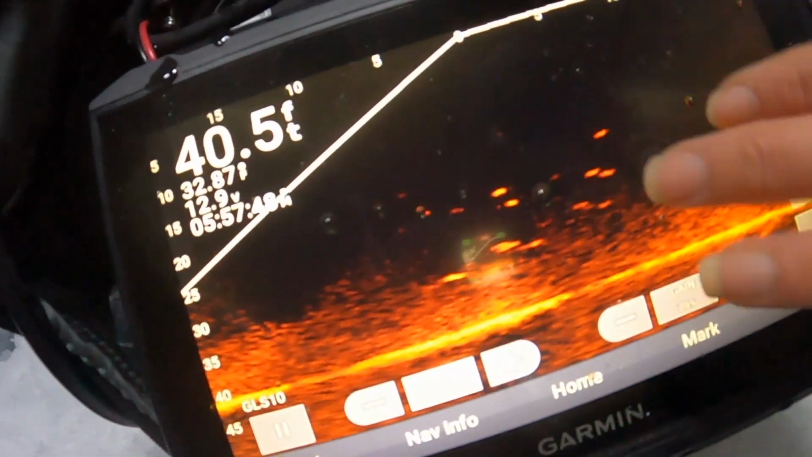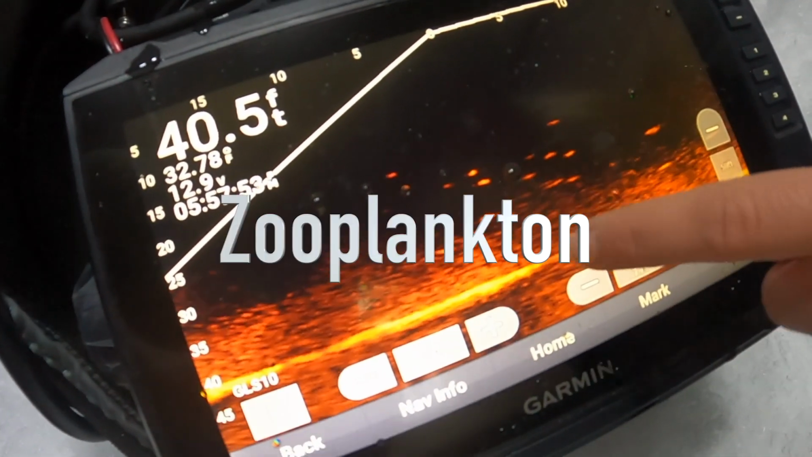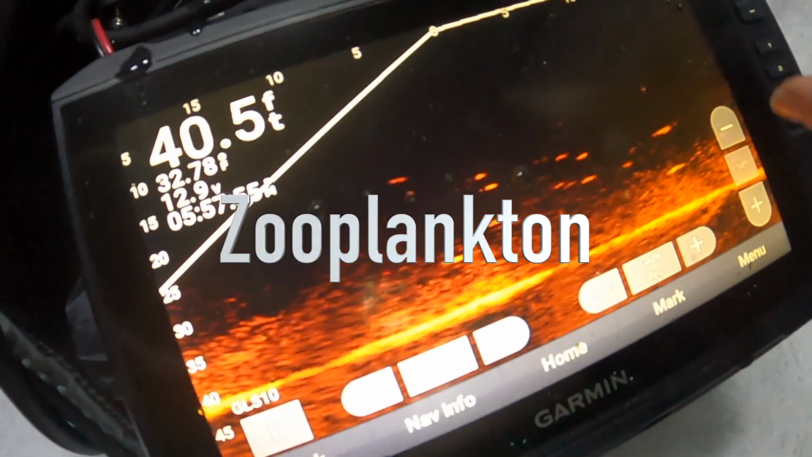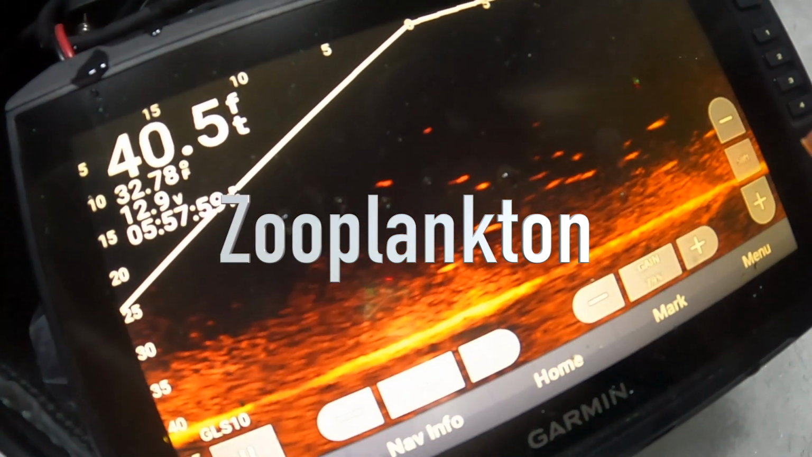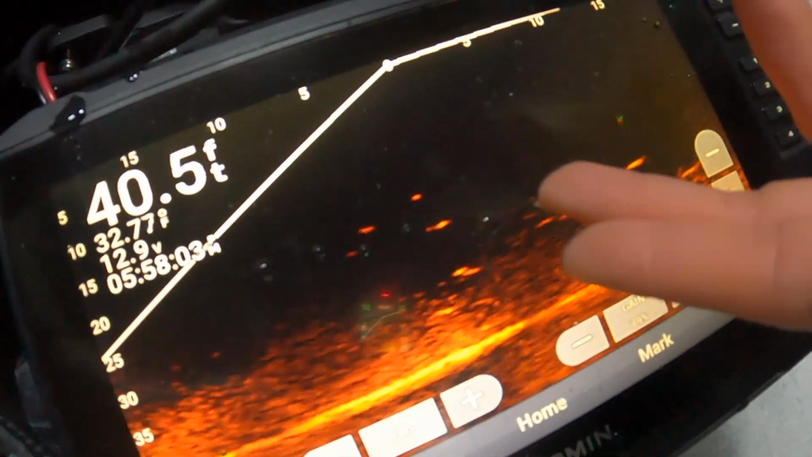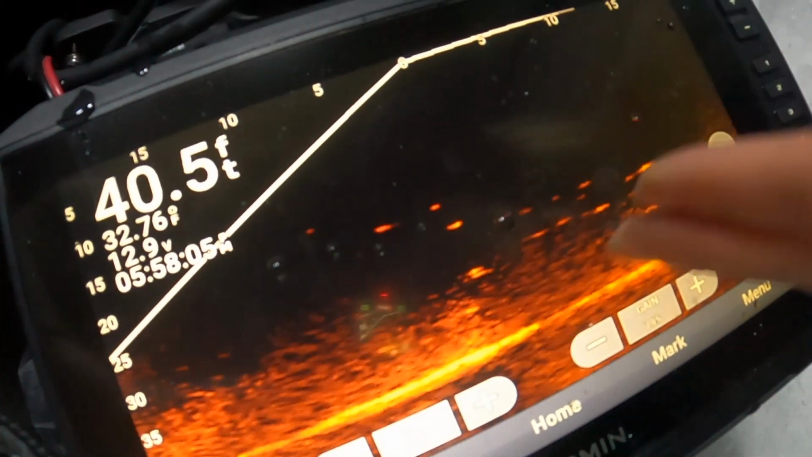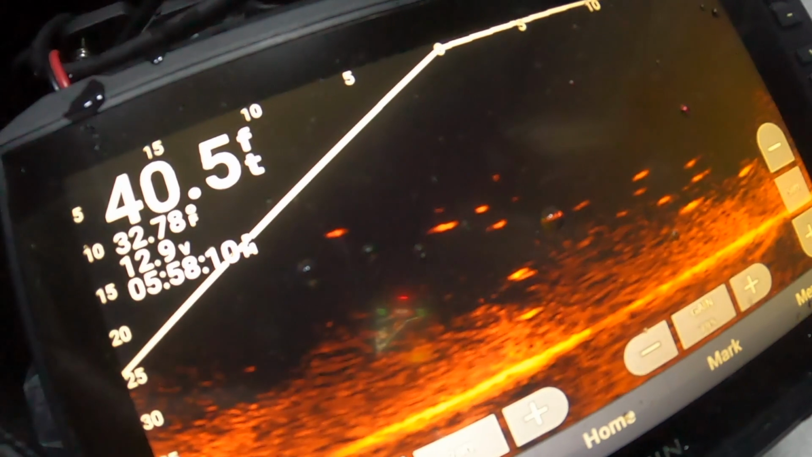So this is the Garmin Live Scope. You guys can see all of this down here. A lot of times the reason the fish are in the basin is because of this plankton. This is zooplankton, and they feed on microscopic organisms that the crappie love. So you're going to find them suspended right above that, and that's what I'm doing. And then I'm trying to work them above that line.